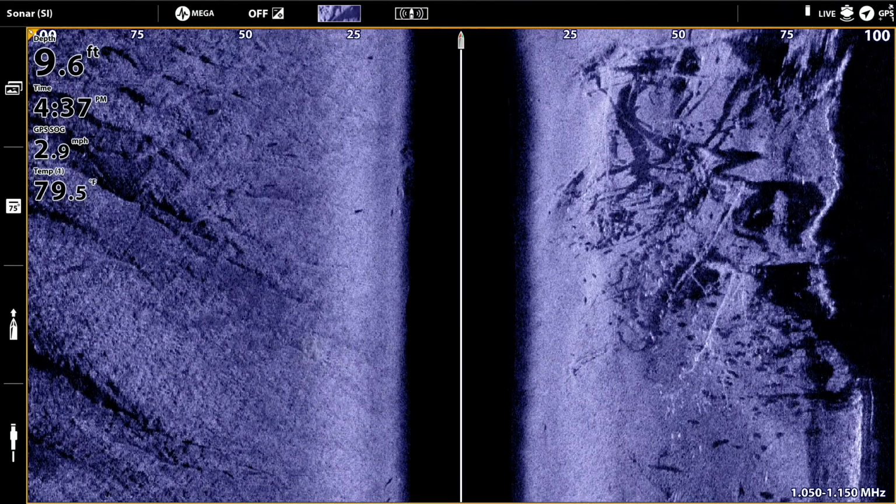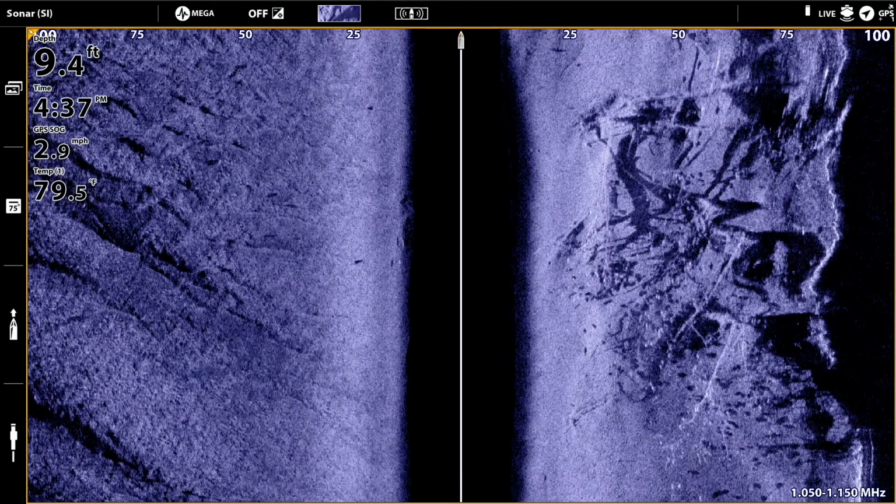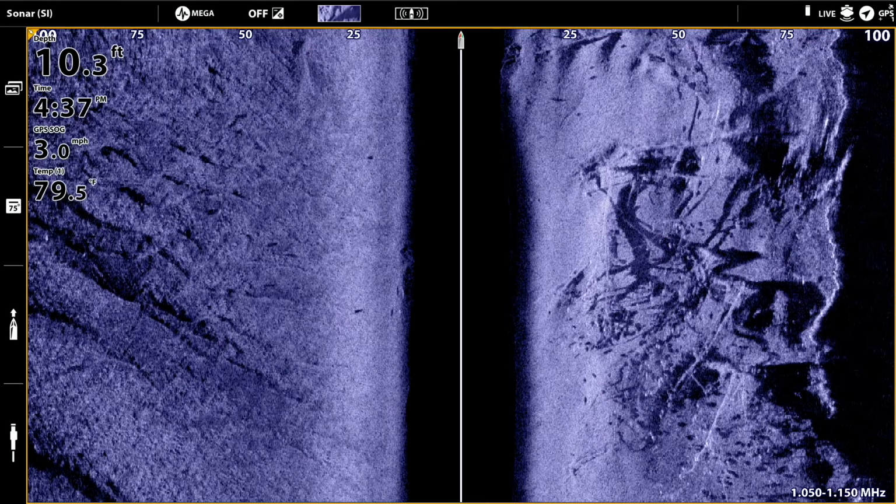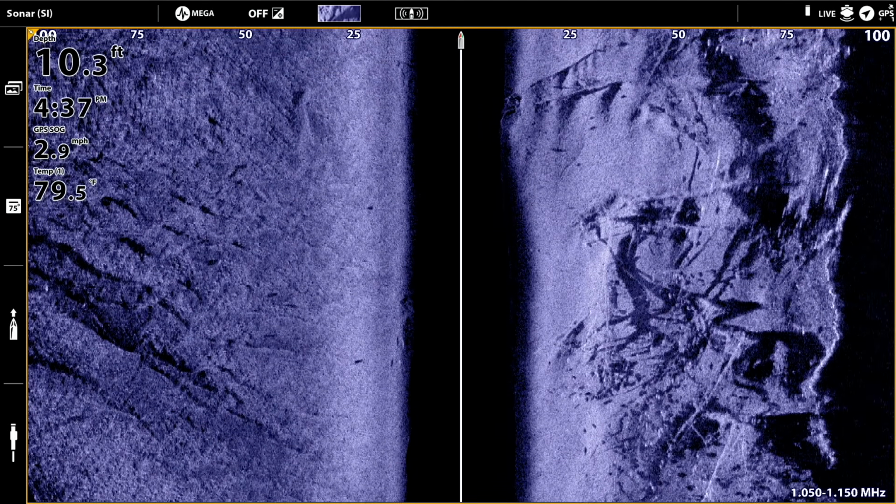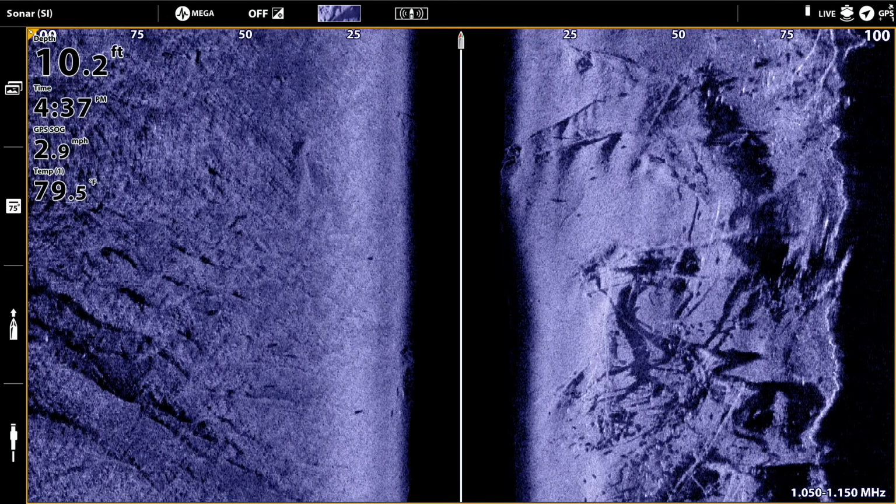Now between this downed wood and the shoreline, I see a large number of fish. This is the first big concentration of fish that I've seen. It's all the way from that wood that's out here near the boat all the way to the shoreline. Probably 40 or 50 fish packed into one relatively small area.